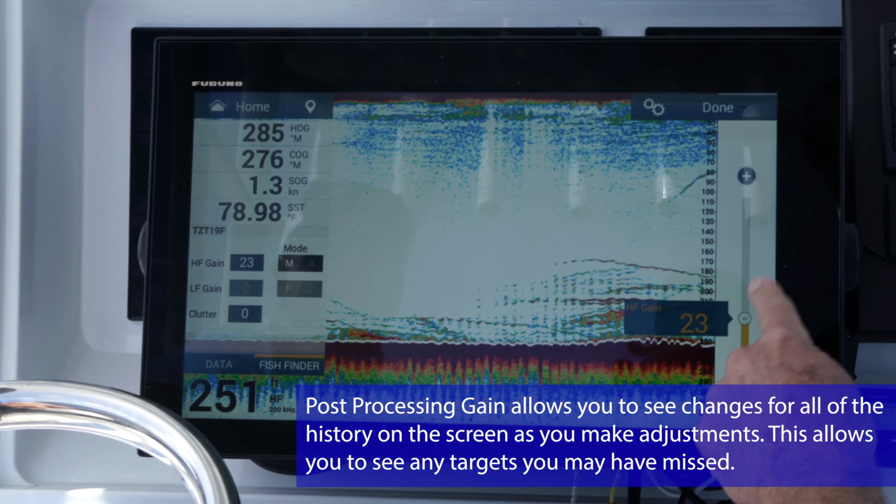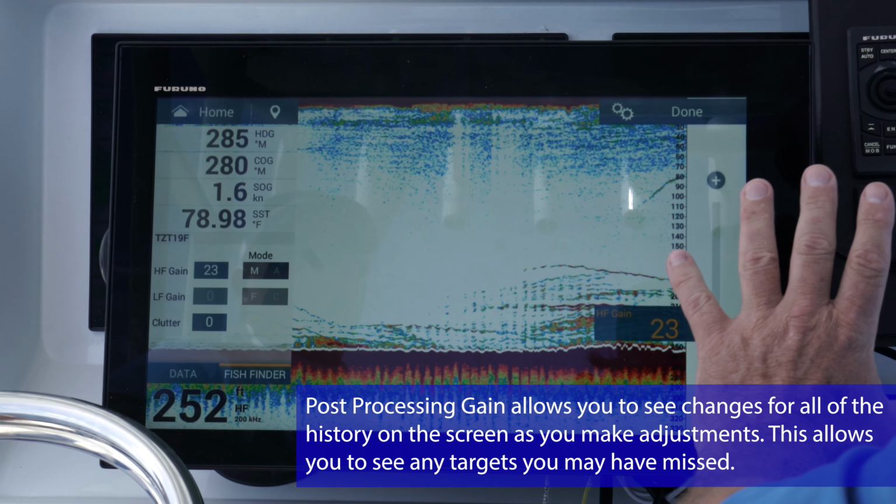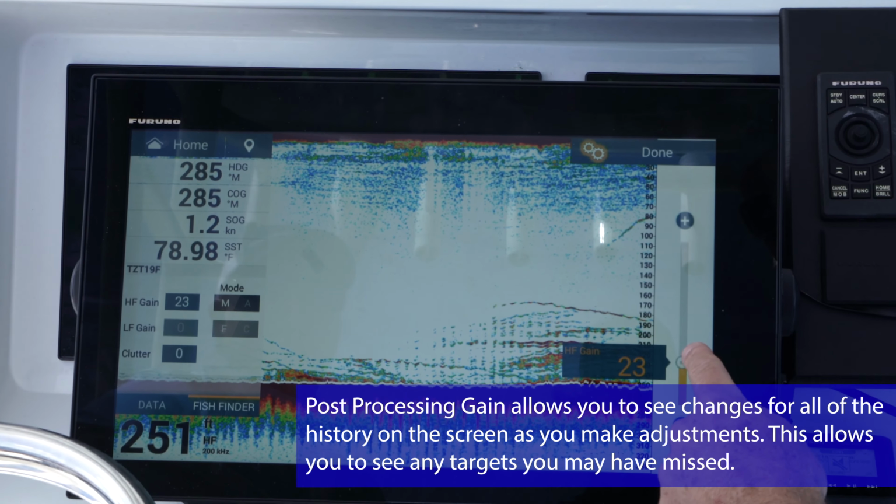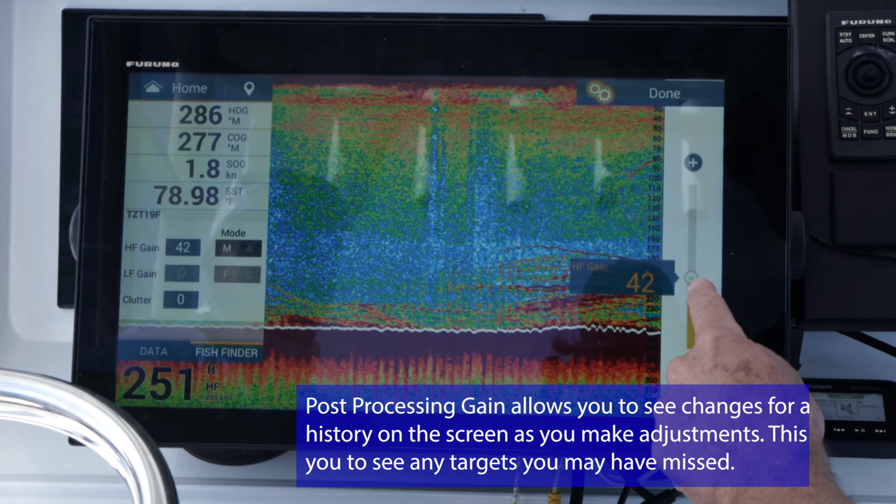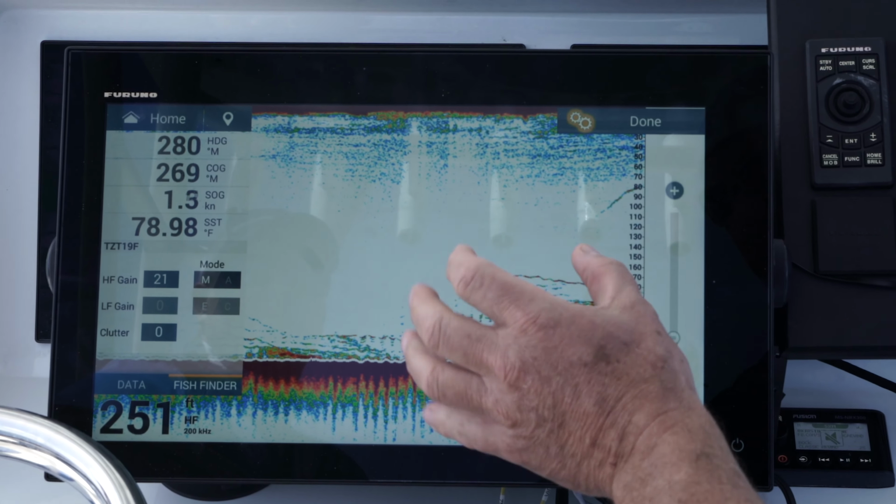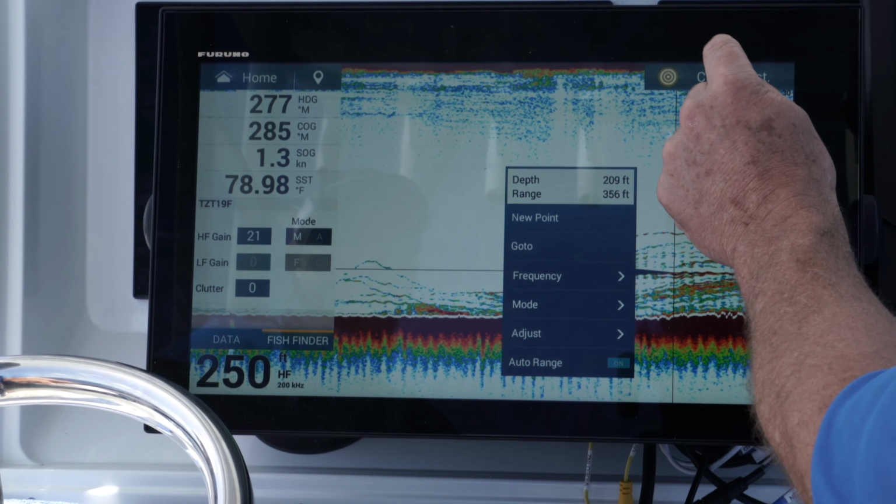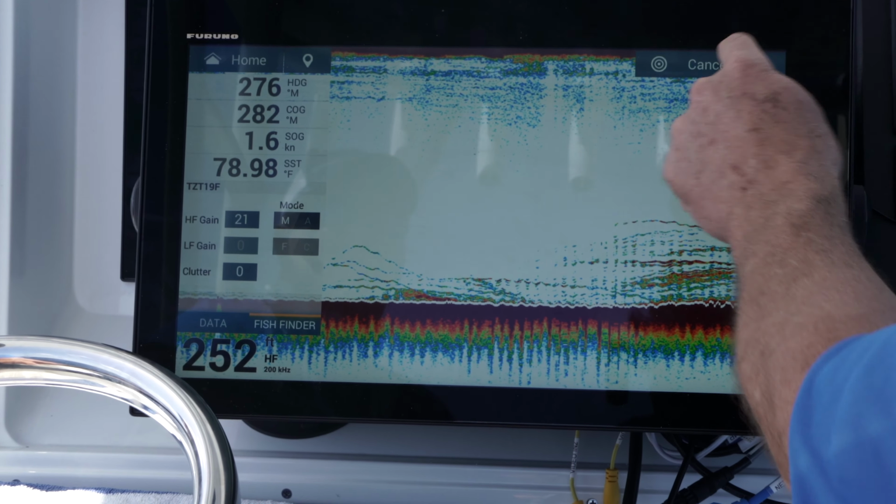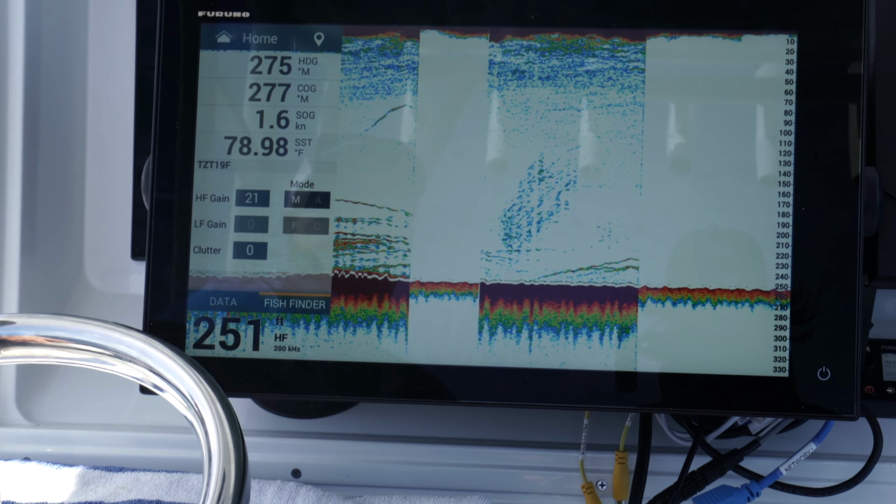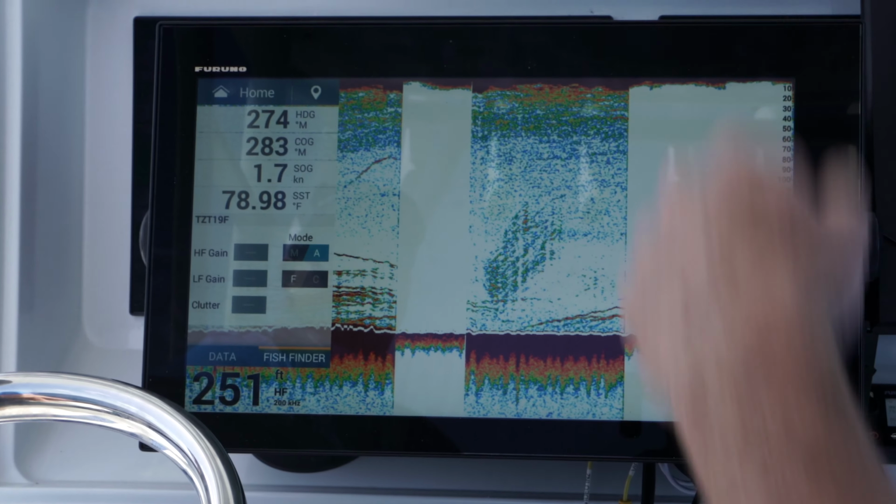So this total gain control, or post-processing gain control, allows me to go back, move up and down, and just figure out exactly how I want to see the targets on the screen and interpret that. Cancel history at any time, and boom, the system will automatically go back into real-time mode again. Then I can just pop back into auto mode and bring the whole system back.